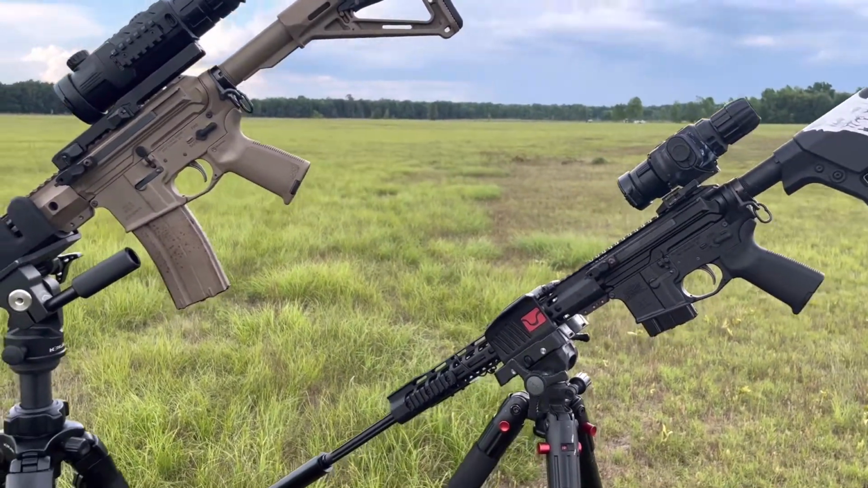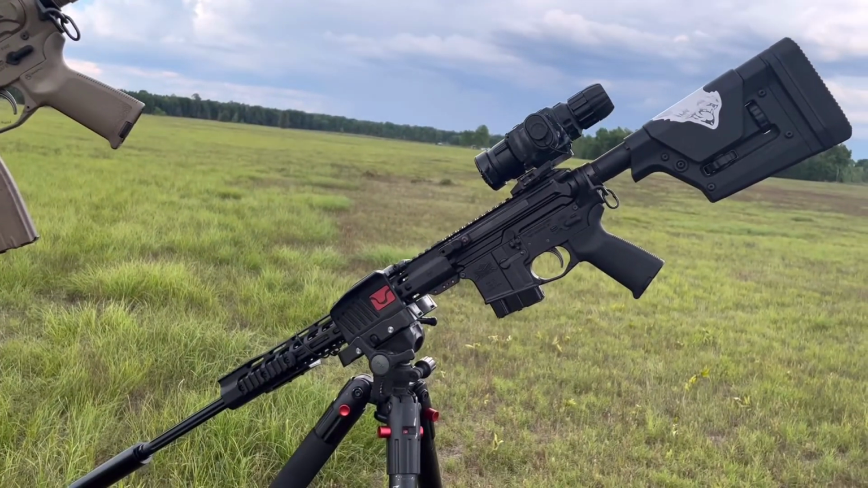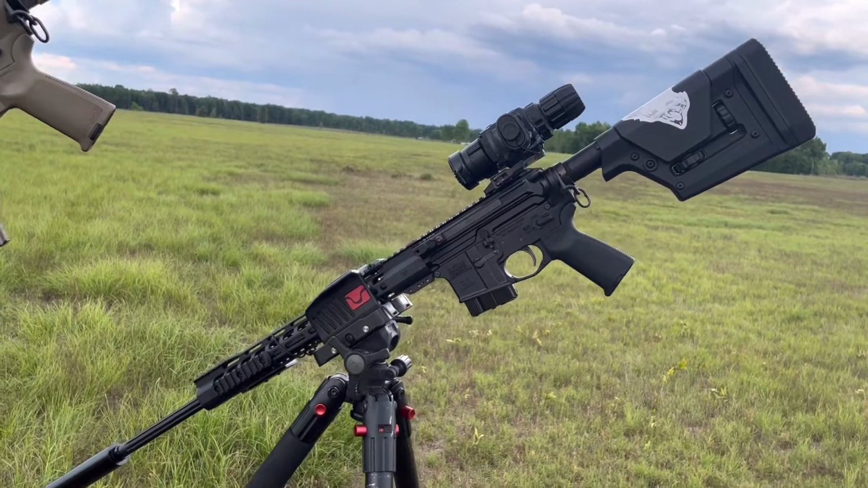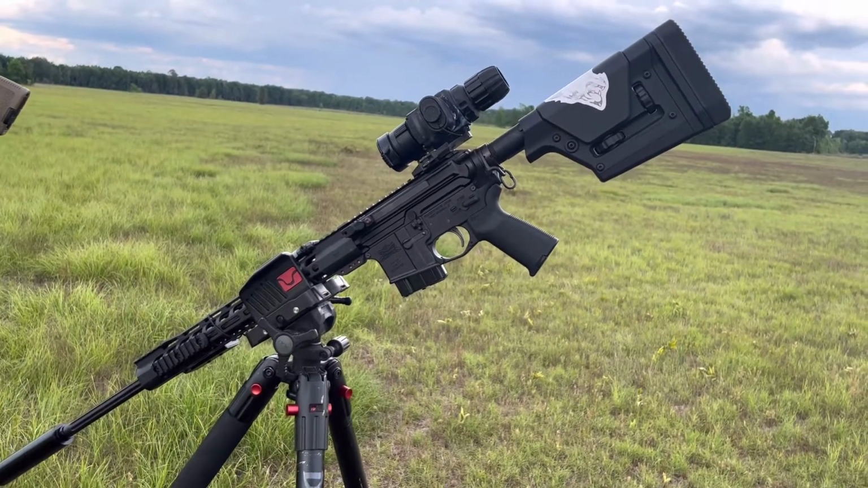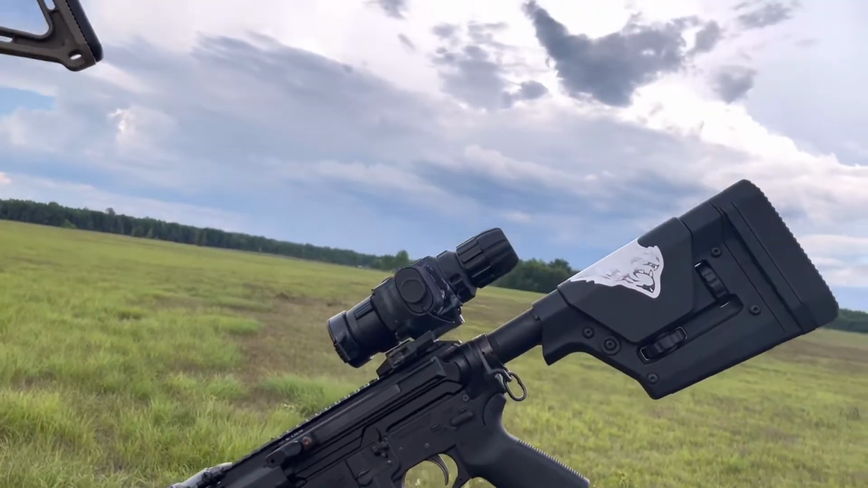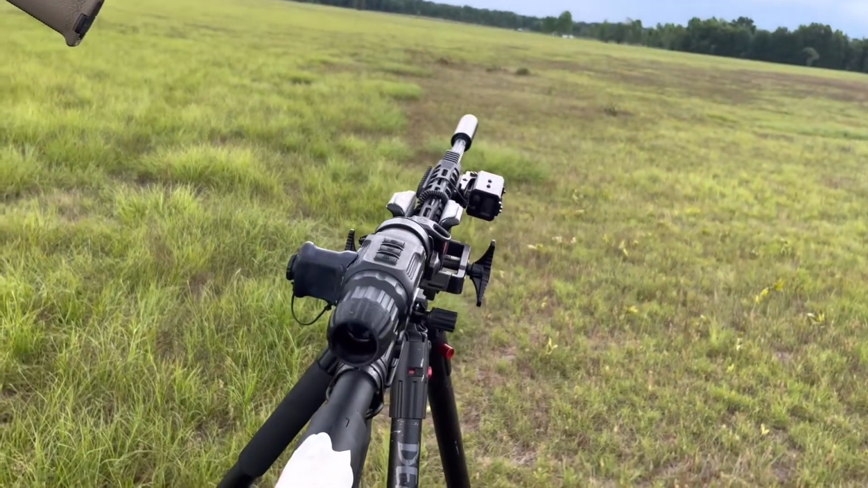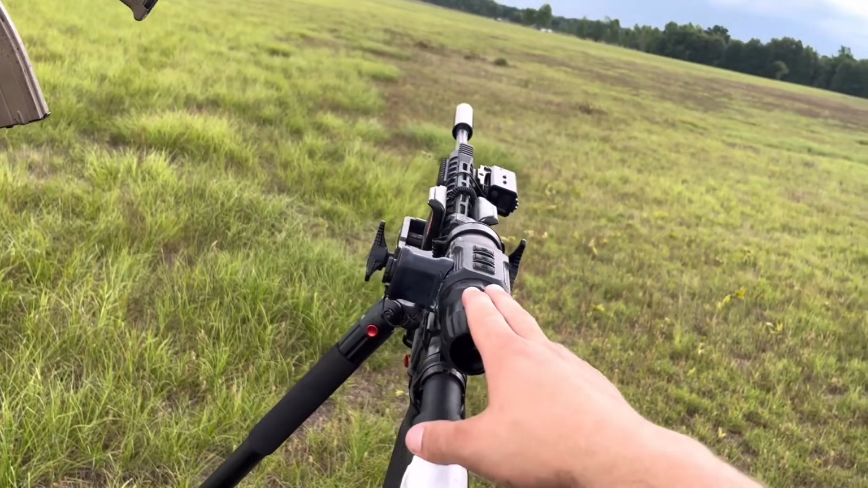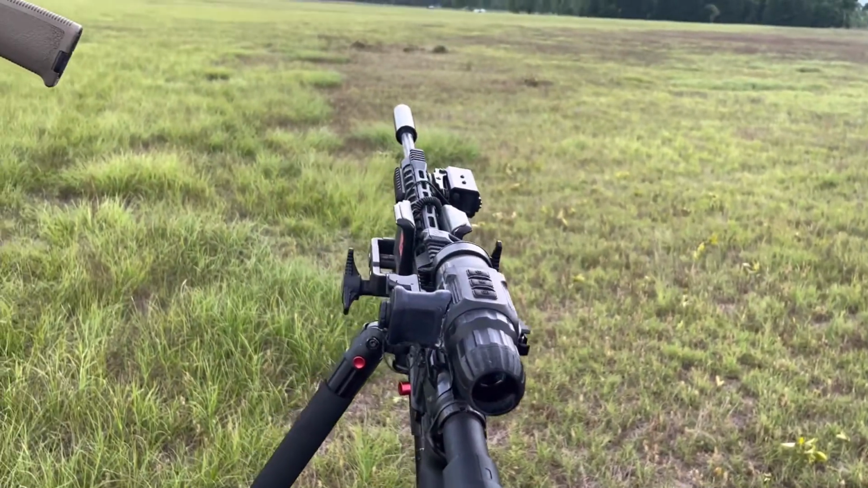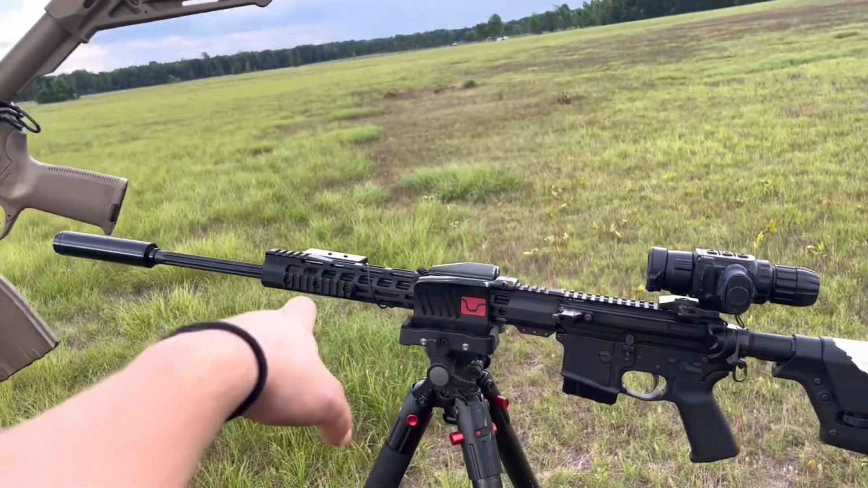I'm not a tech whiz on these scopes, but it seems like their base magnifications are pretty true. So this scope here, the only thing that bothered me with it, which doesn't bother me anymore, is not a big deal. I bought it through Santa Claus Optics. Travis is a good person to buy them through. Dustin Williams hooked me up with it, and it came.